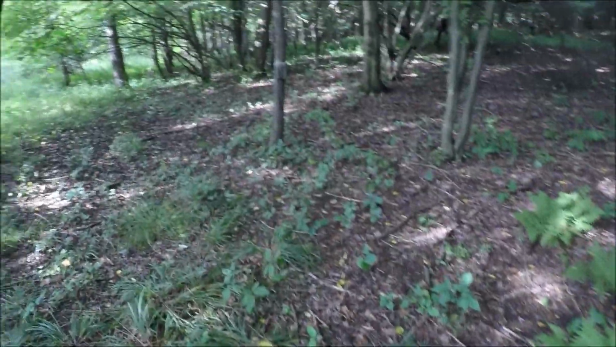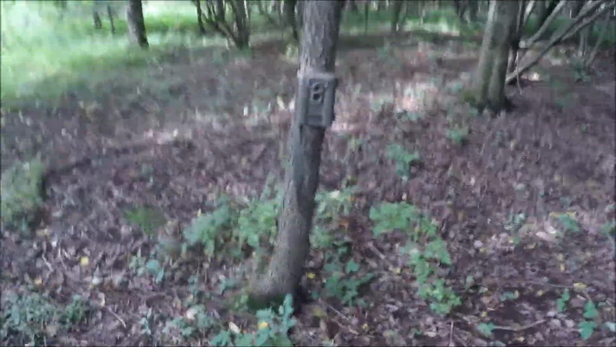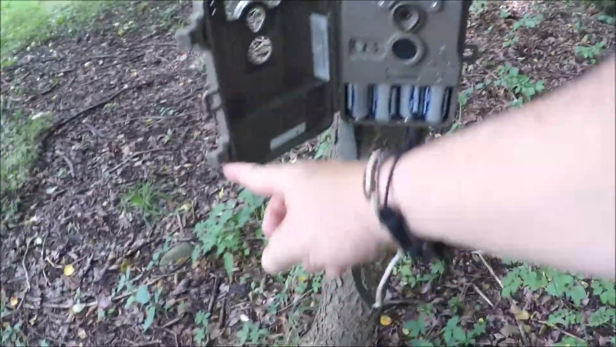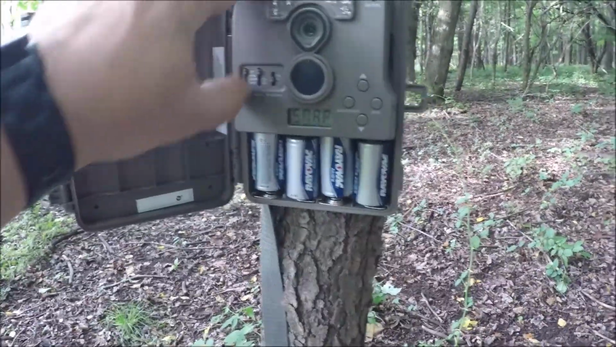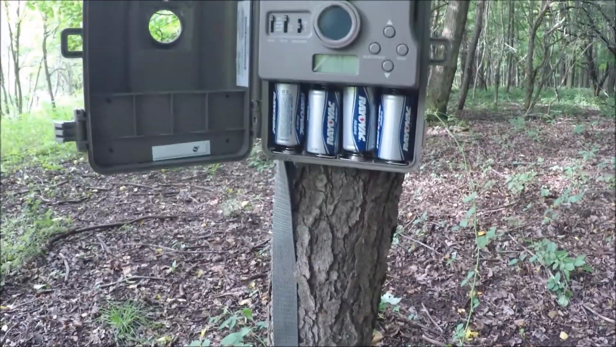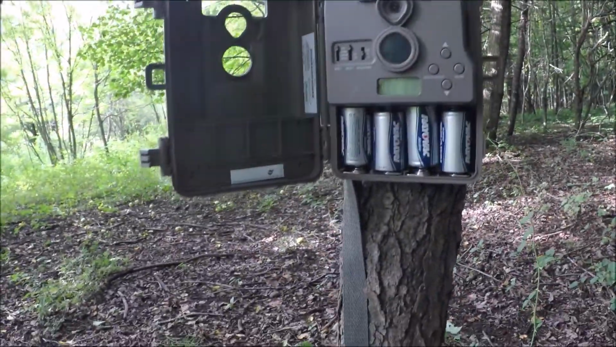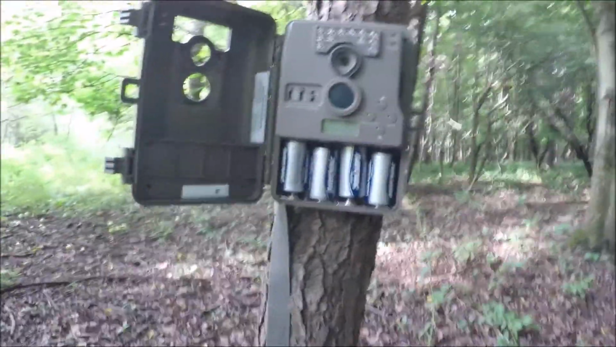Right now I'm going to change these camera batteries because I noticed last time I came they were pretty weak. It still has some life in it, but I could tell it was weakening, so I'm going to change the batteries on this one and that one. I think I'll set it on video too for a little bit, see what happens. So let's get these changed out.